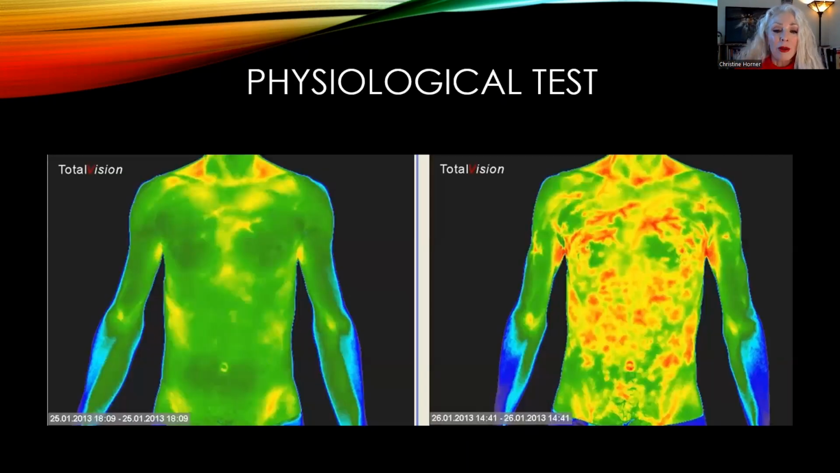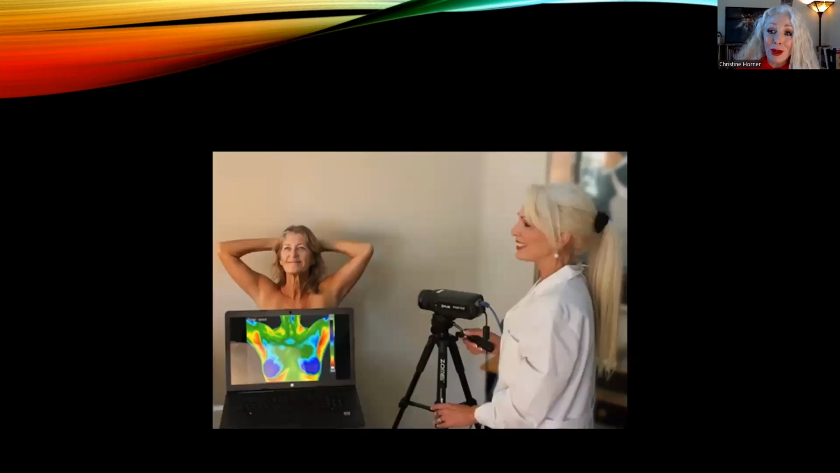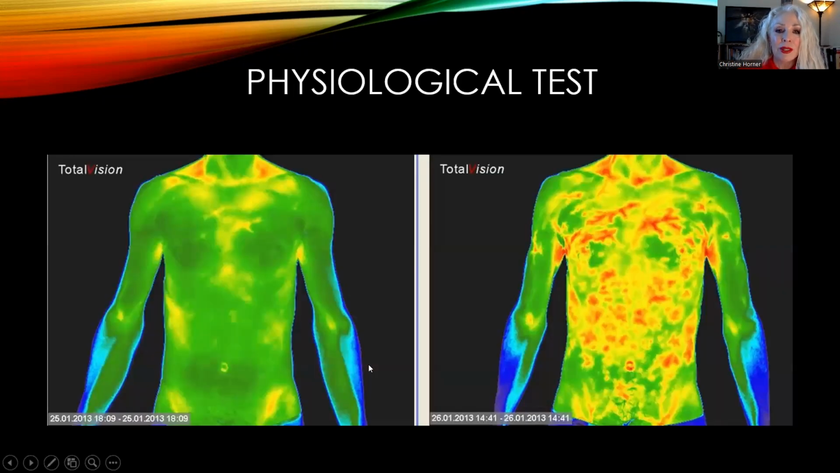Now, I'll go back here. So the camera is very small. Again, what it's doing is picking up the infrared energy from the body in the form of heat. On the most simplistic level, we're measuring the surface temperature of the skin. The software program, which shows an image on the computer screen, is based on assigning different colors to those different temperatures.